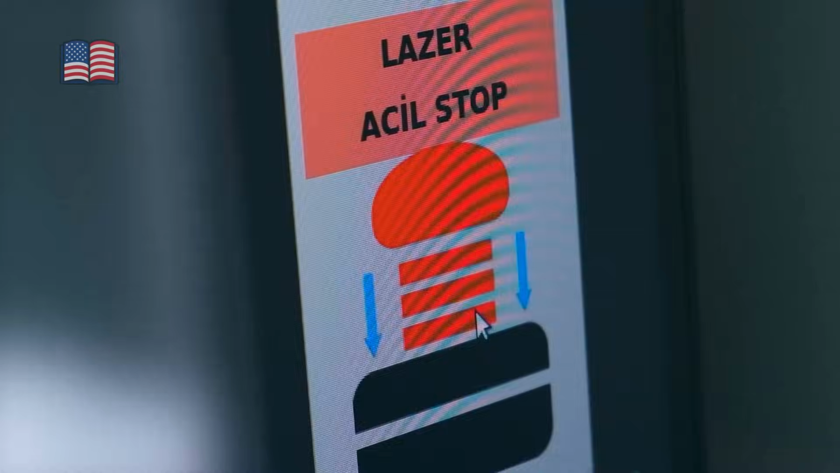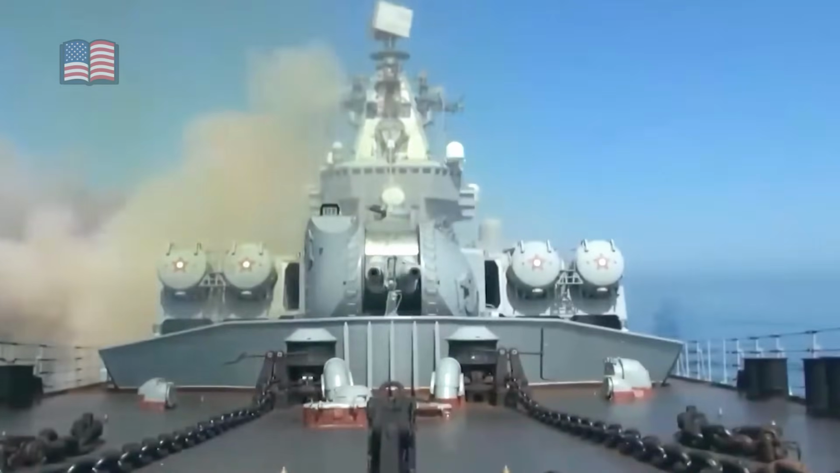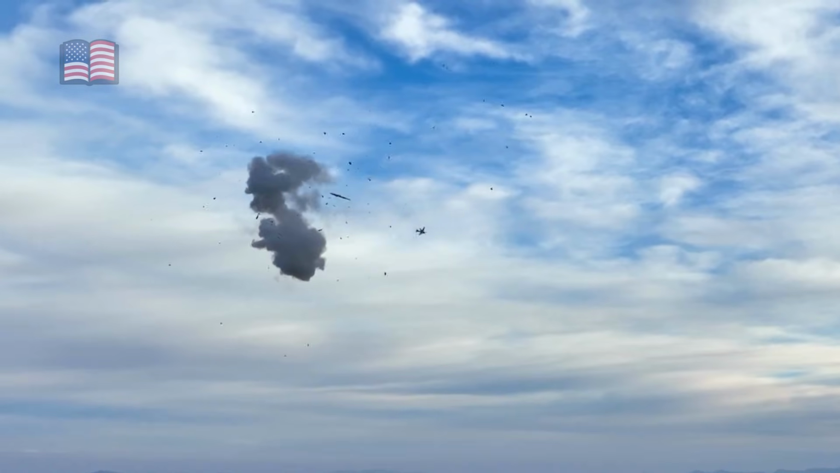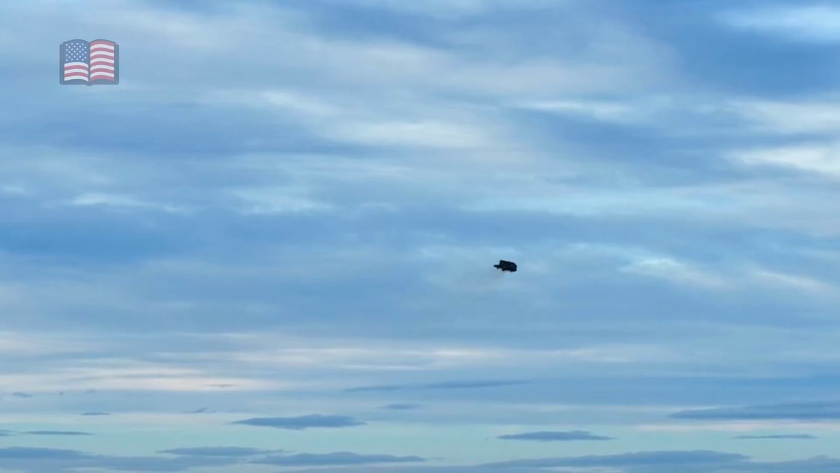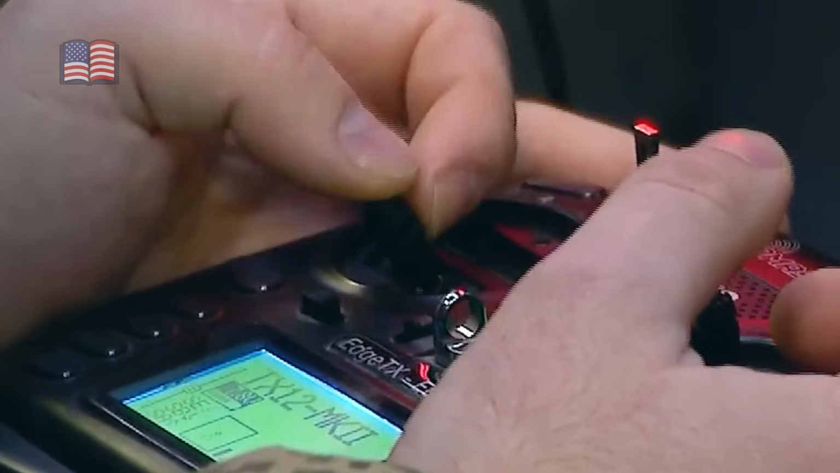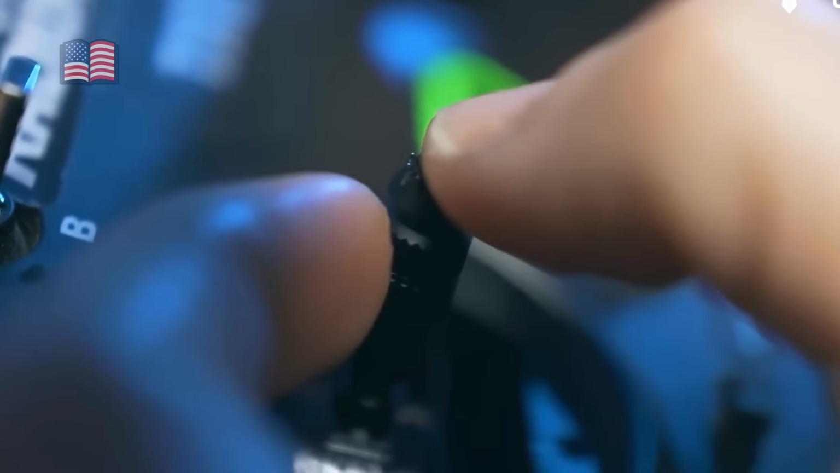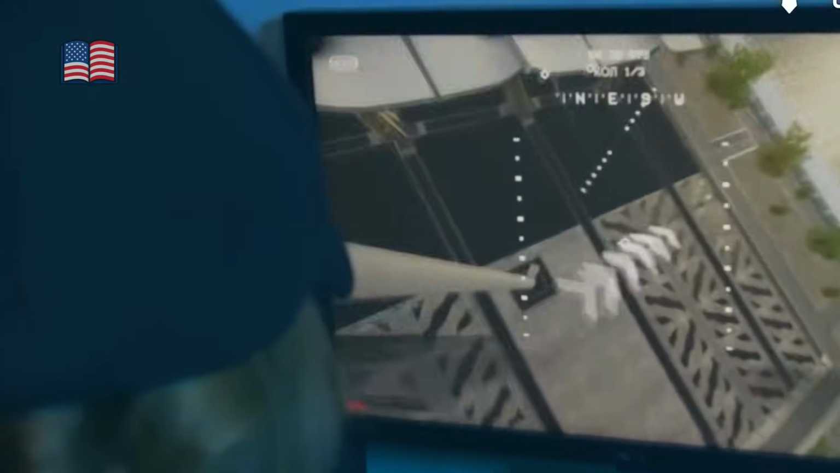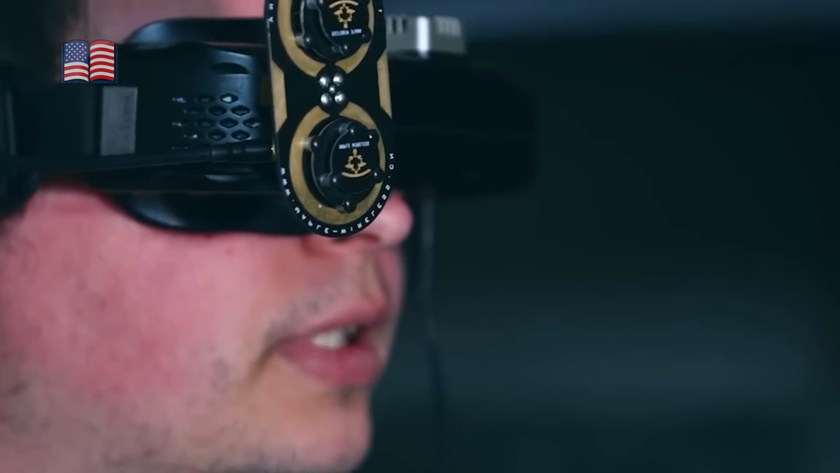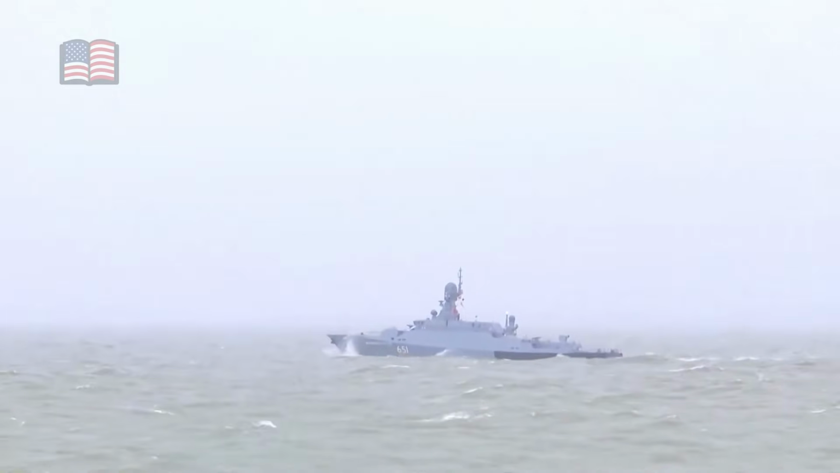This was not a story of a sinking, but of a capability removed at exactly the wrong moment. A launch sequence interrupted by seconds. A network blinded in minutes. A platform sidelined for months. In modern warfare, that can matter as much as destruction itself. The drones never needed to outgun the ship. They only needed to arrive in the right order, at the right height, at the right time. When they did, the outcome followed naturally, governed less by intention than by physics, timing, and the limits of human reaction.